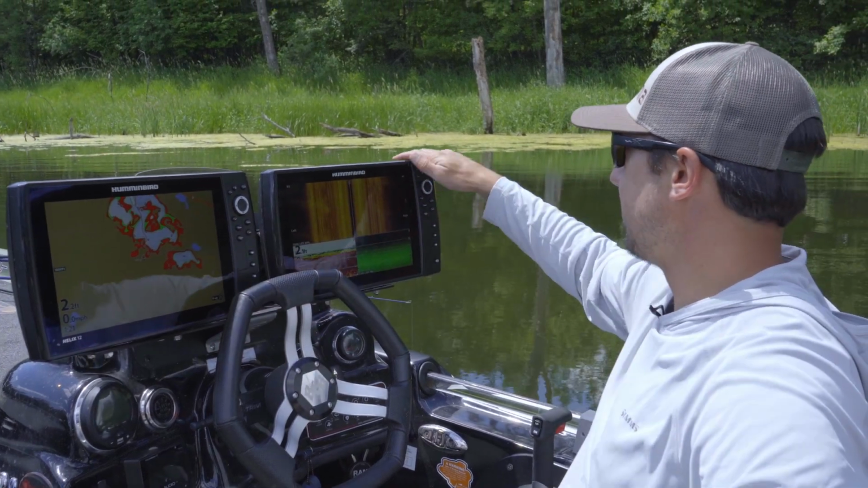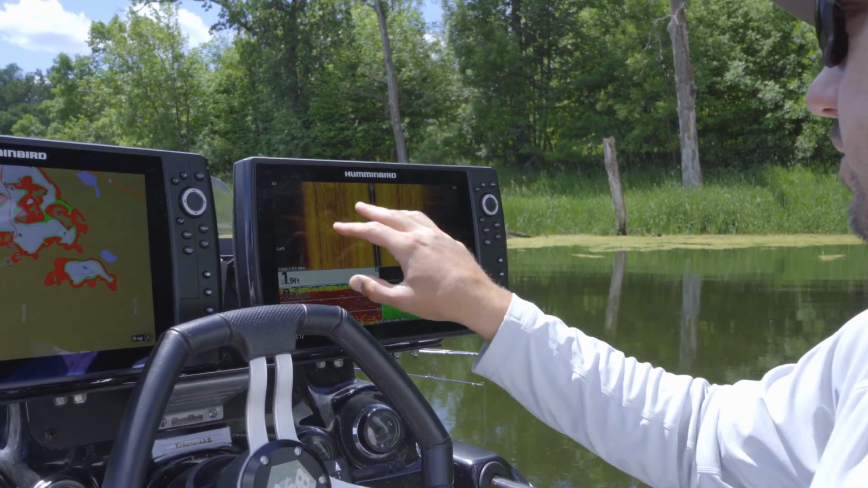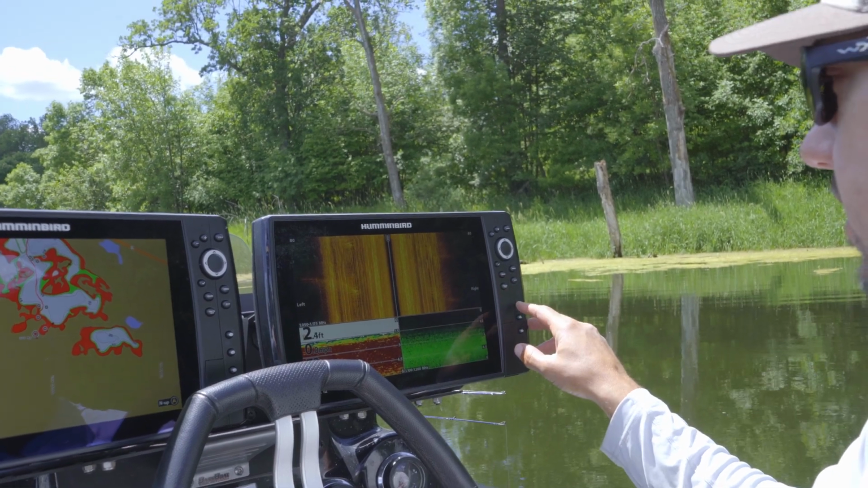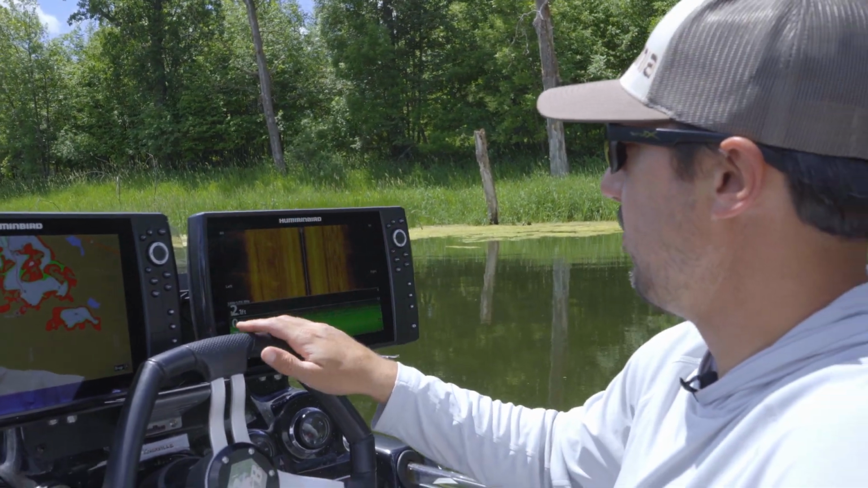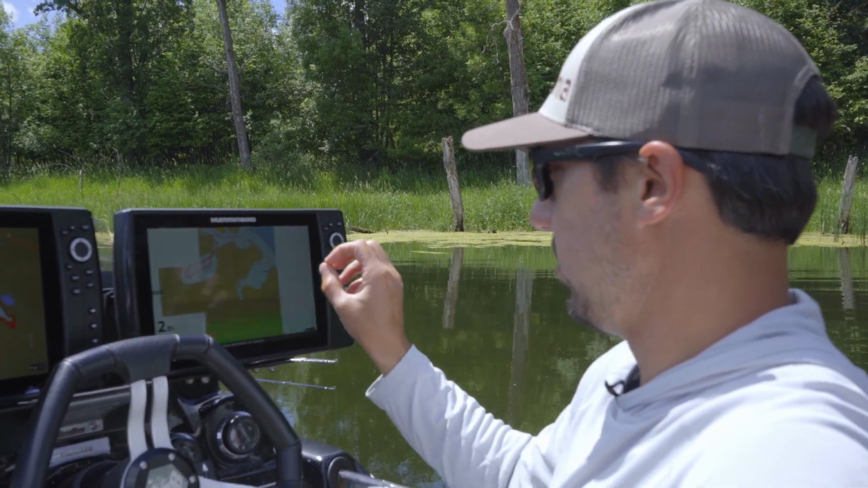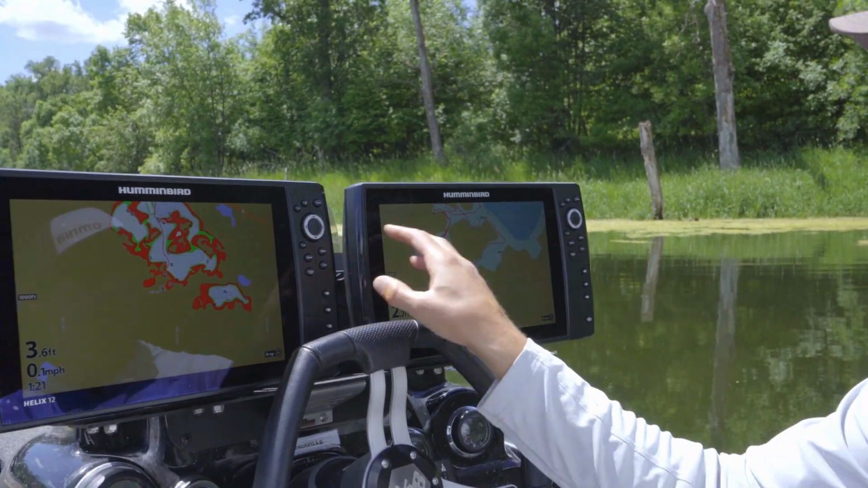So on the right side, if I want to see 2D, I'll have side imaging, 2D, and down imaging primarily, so that's my first setting. Middle setting, I'm primarily using this one for the most part. It's just side imaging on the top and then a full screen of down imaging. And then the third one is just a full map. And I'll go over kind of why I have the full map on this side after this here.